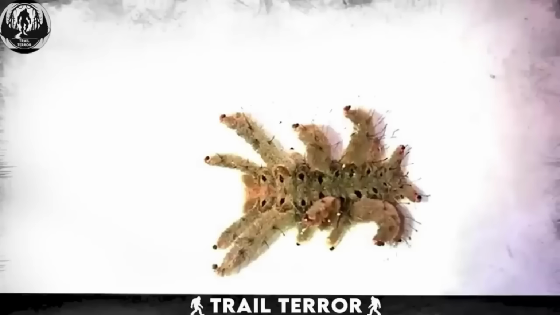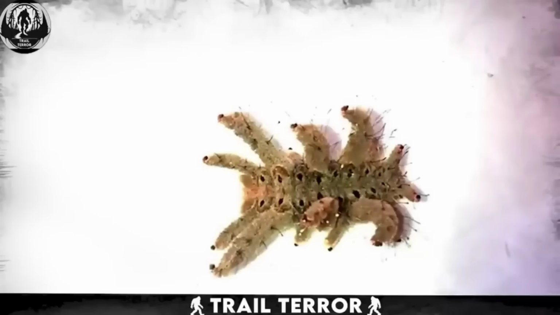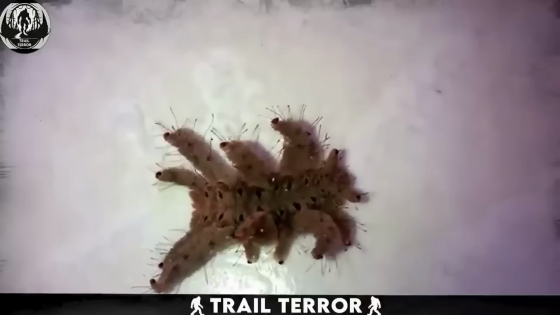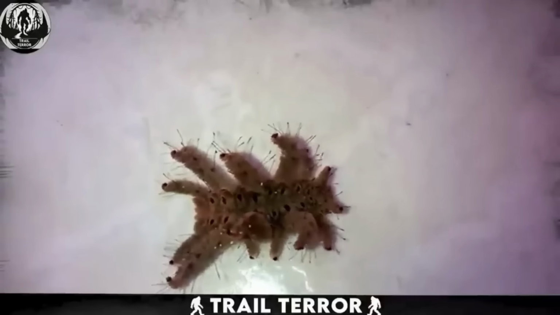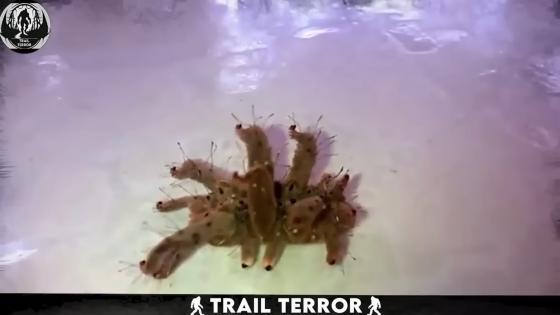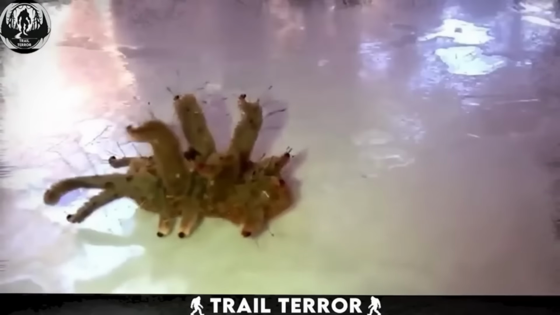Take a look at this creature, doesn't it resemble something you'd expect to encounter in a movie on another planet? This weirdly shaped creature is, in fact, a monkey slug caterpillar, and it often gets mistaken for a hairy spider, or sometimes even for a moldy leaf.